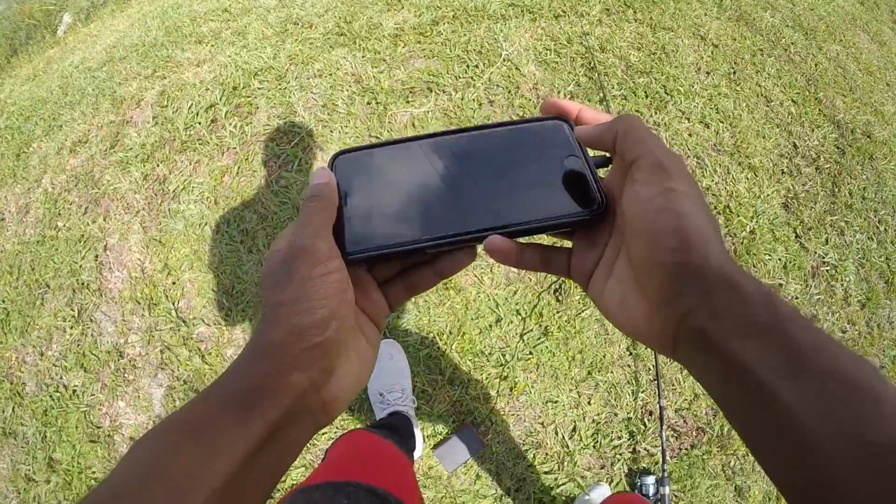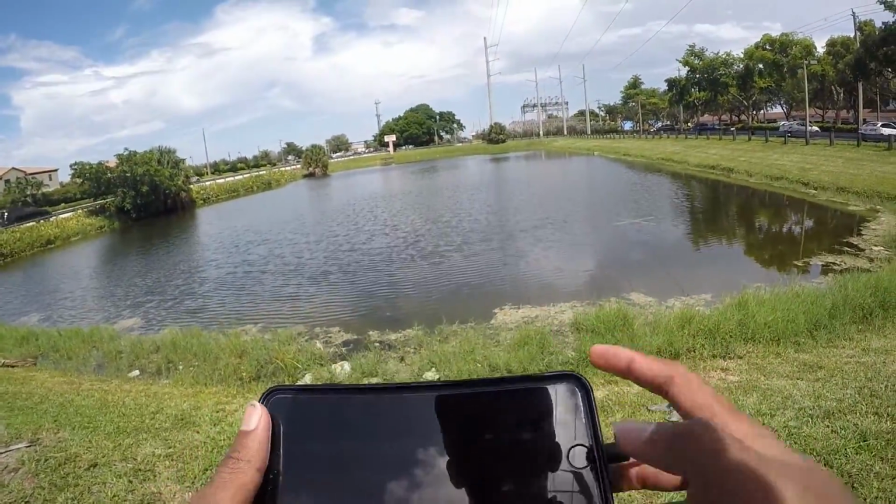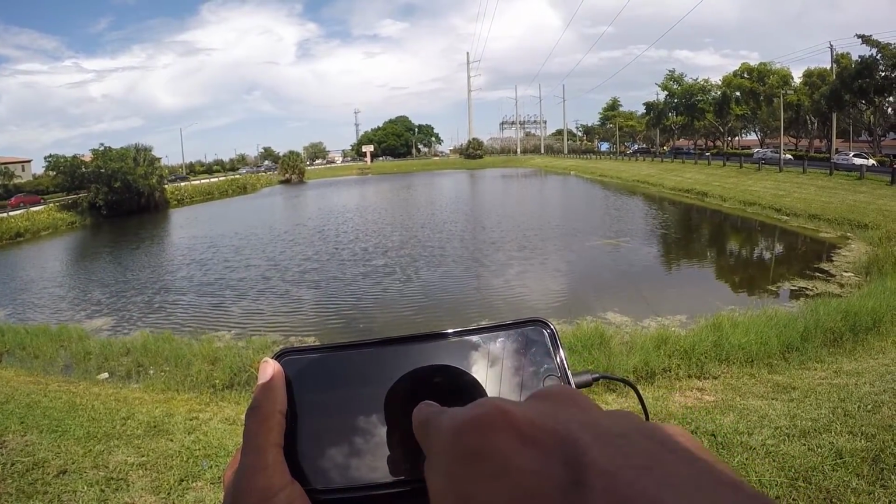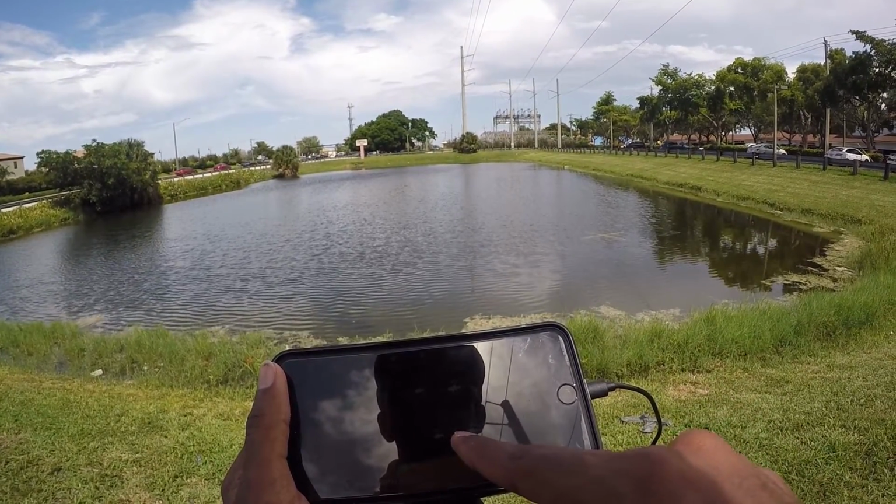Oh, there it is. Okay, so let's see. So I just cast it out. Oh yeah, there we go. So I just cast it out much deeper. So I'm sitting in 13 feet right now, and it's marking fish. So it's showing that there's one fish in 4 feet, 4.3, 10.9, 10.8, 10.9.